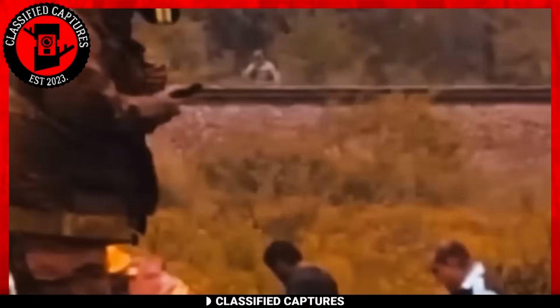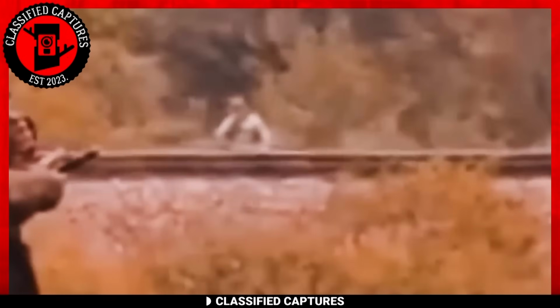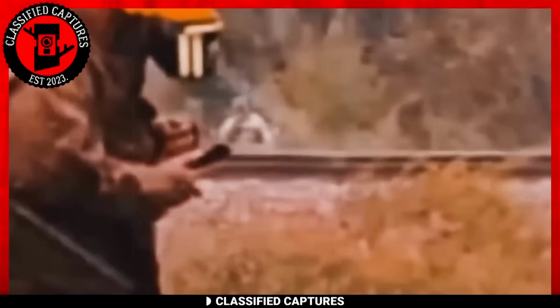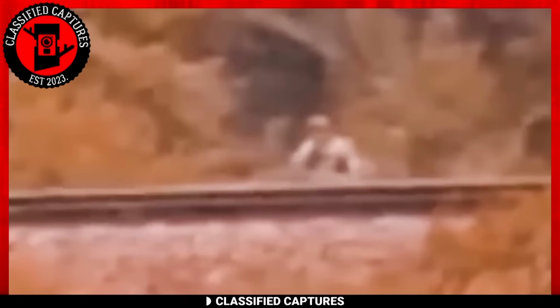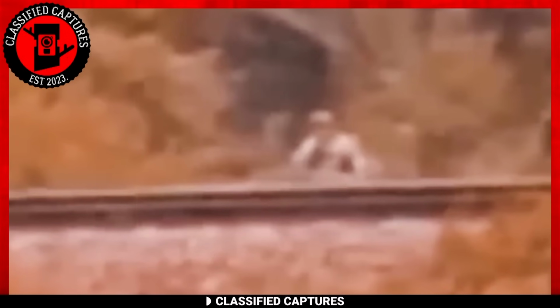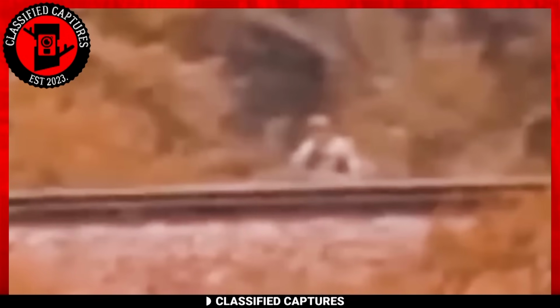Amidst the chaos of paramedics and bystanders tending to the accident, the camera person's gaze inexplicably fixated on something peculiar in the nearby woods. The scene before us showcases a figure set against a backdrop of trees adorned in autumnal hues of brown and orange. As we zoom in for a closer look, the peculiarities of this entity become apparent.